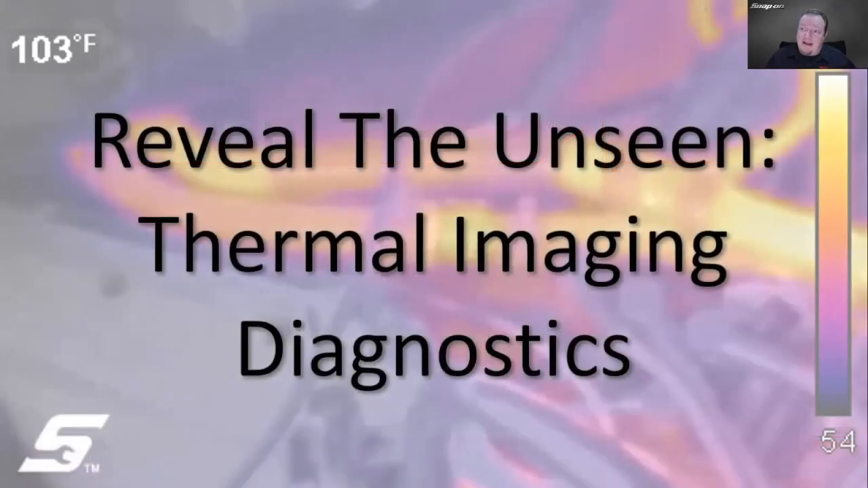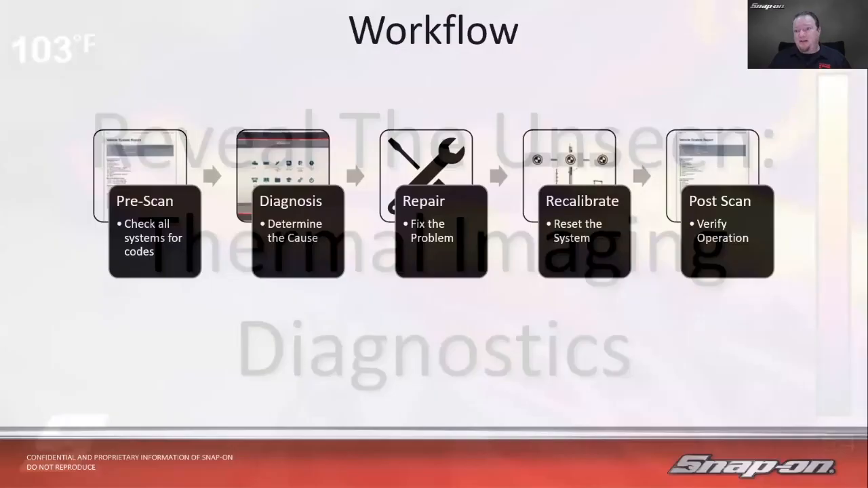Our topic today is Reveal the Unseen, Thermal Imaging Diagnostics. We're going to talk about the magic of using heat energy, thermal energy, in order to see things that are problems with cars that we might not normally be able to see with our own two eyes.